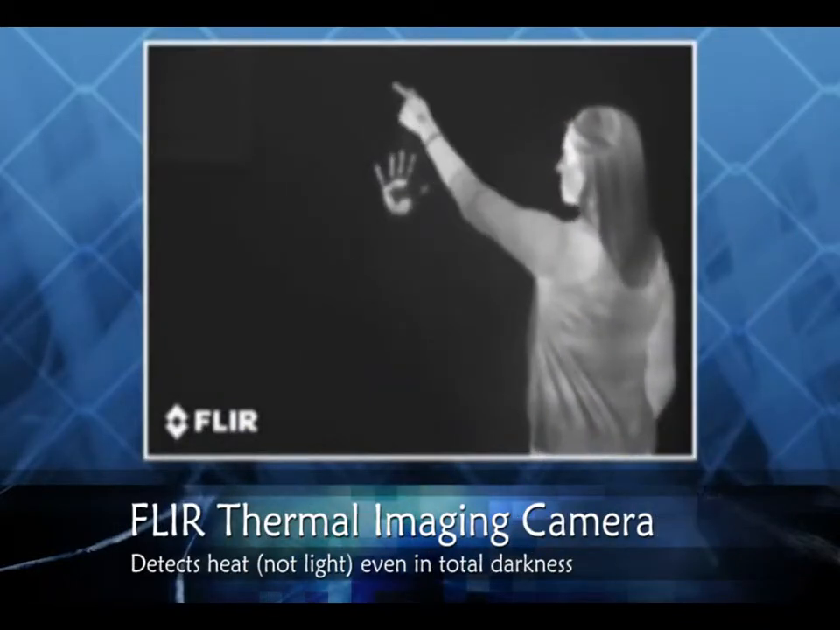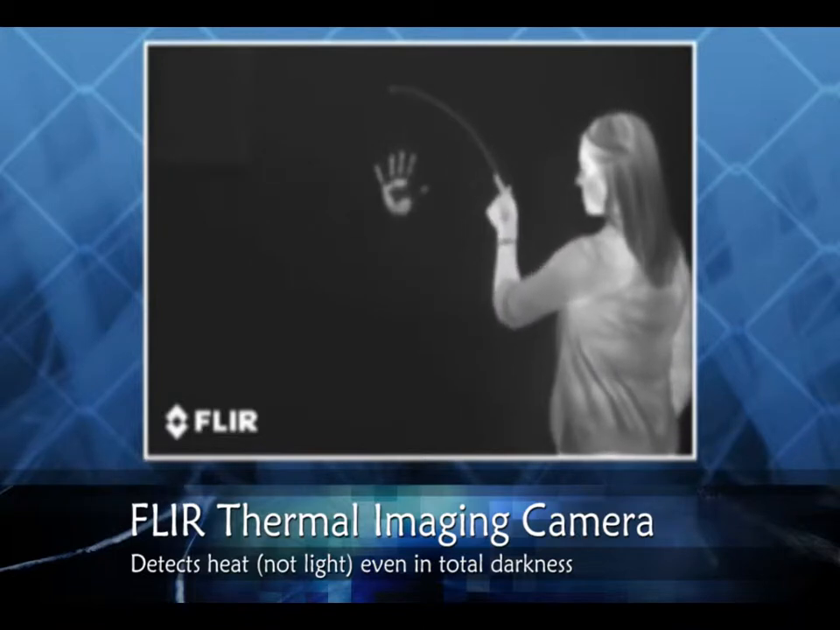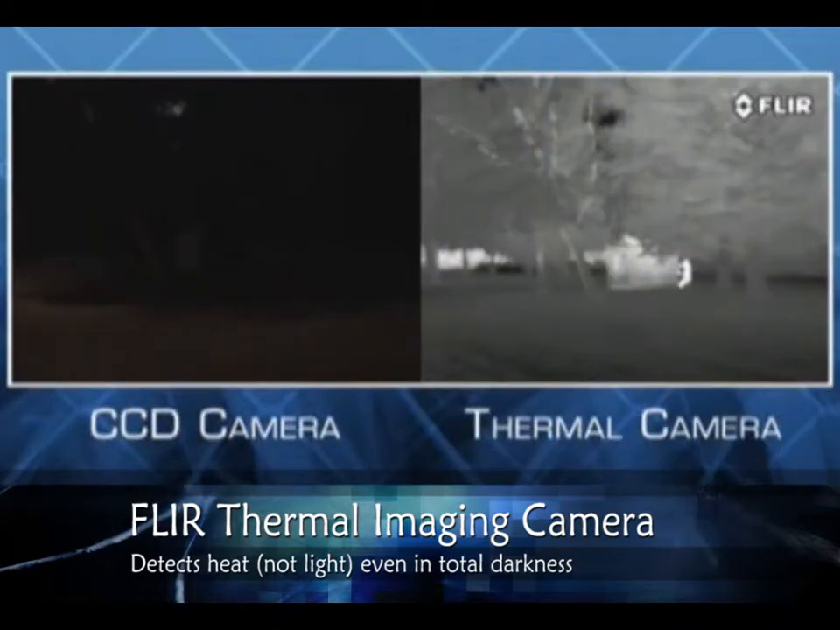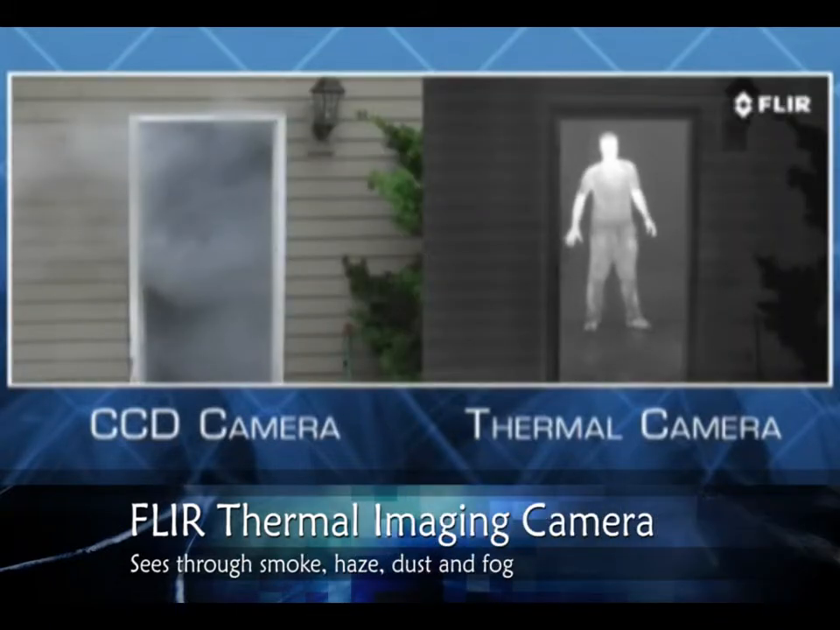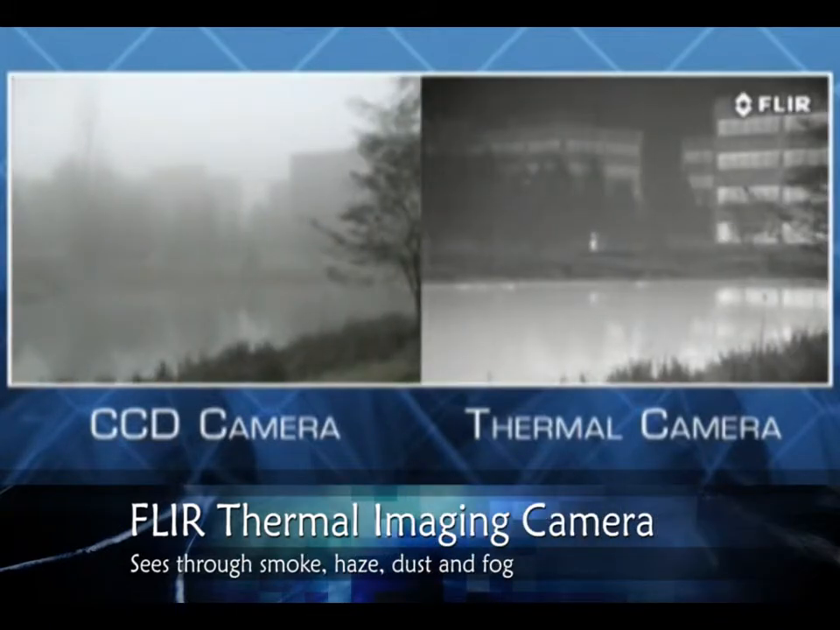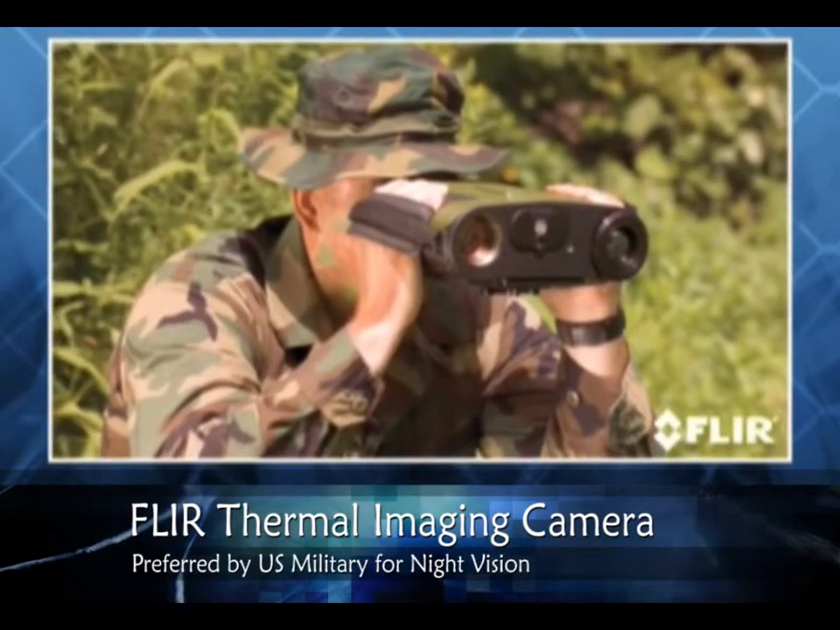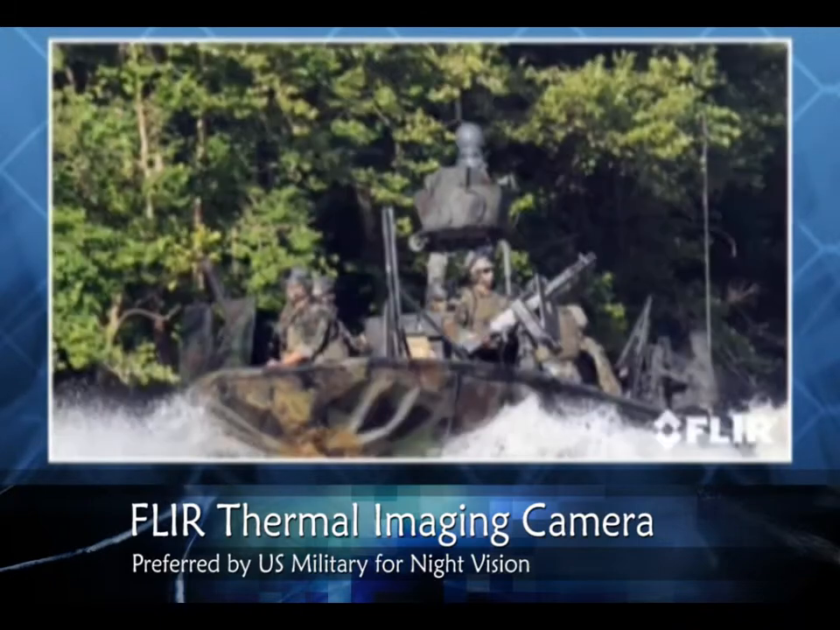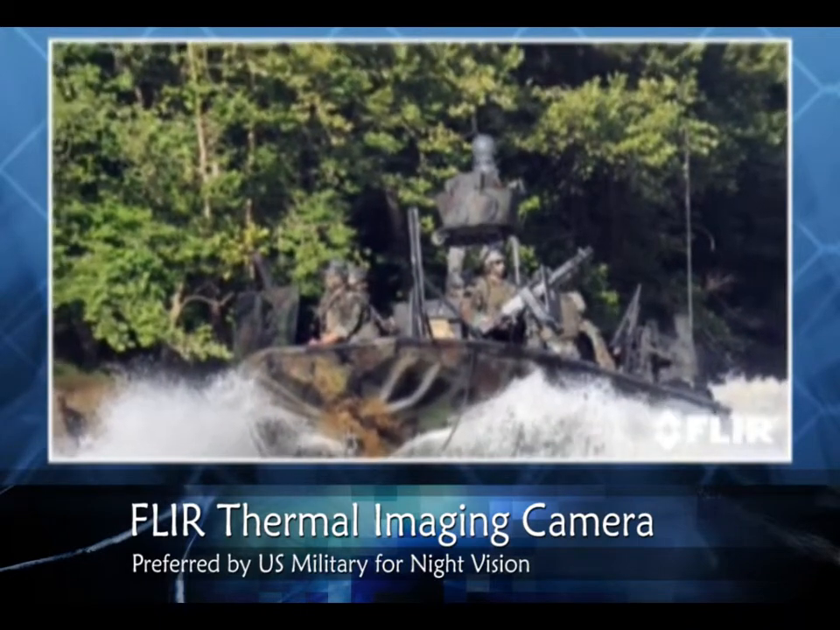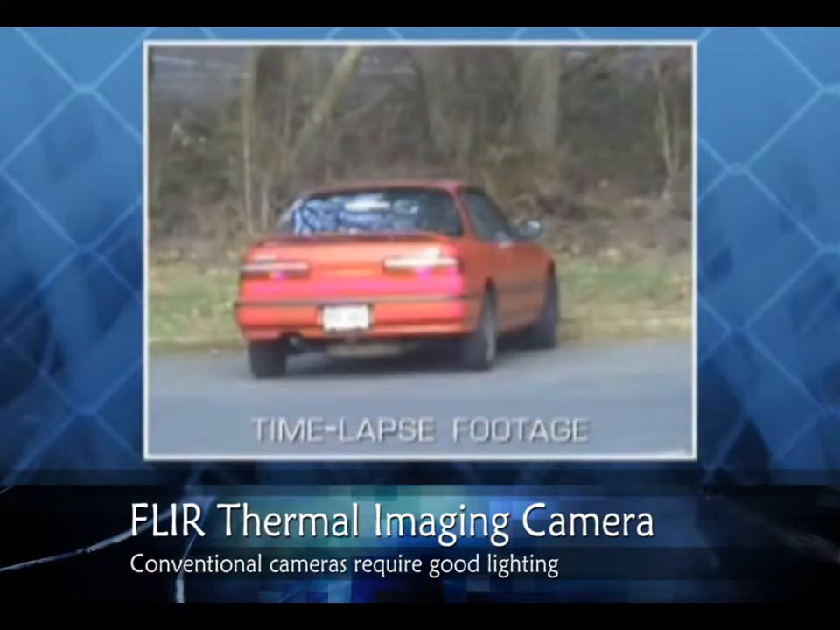FLIR's thermal security cameras see heat, not light, giving you clear, high-contrast imagery in total darkness, through smoke and haze, and improved visibility through dust and fog. FLIR thermal cameras are the preferred night vision system of the U.S. military. No other camera technology can deliver this level of nighttime range performance, image clarity, and reliability.